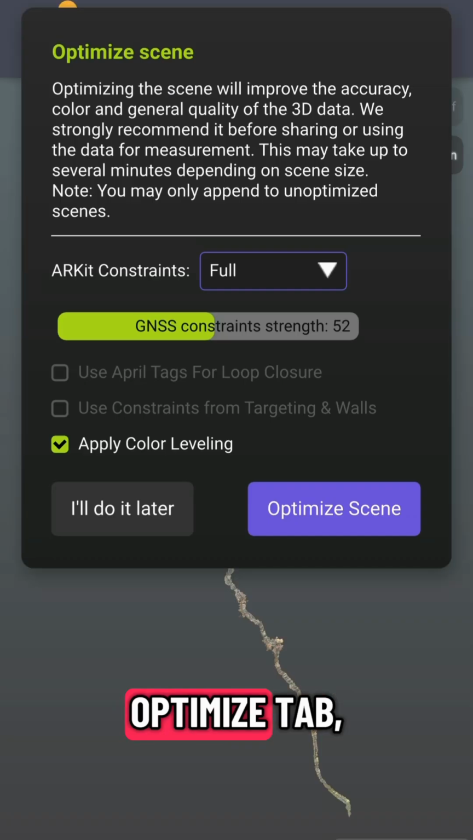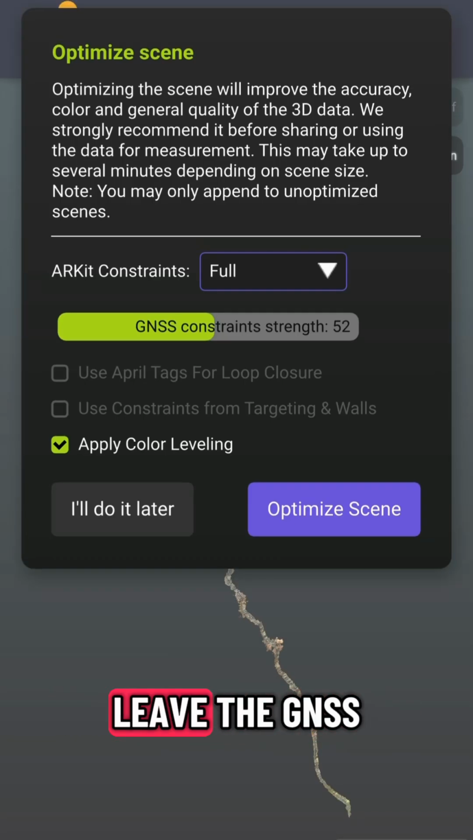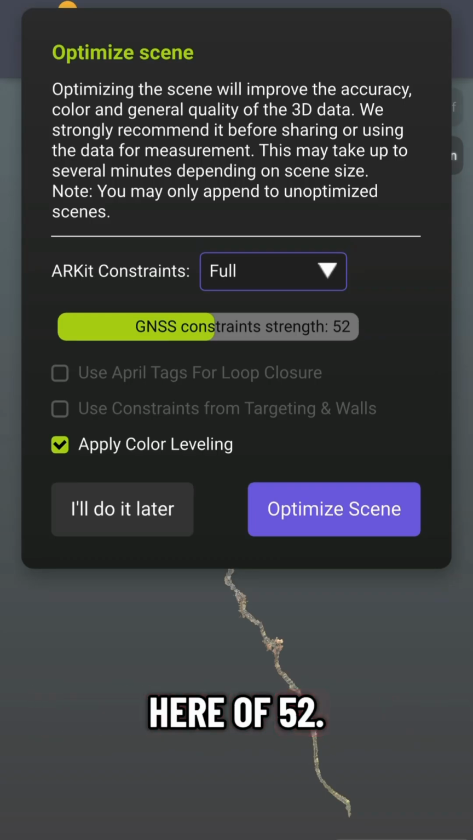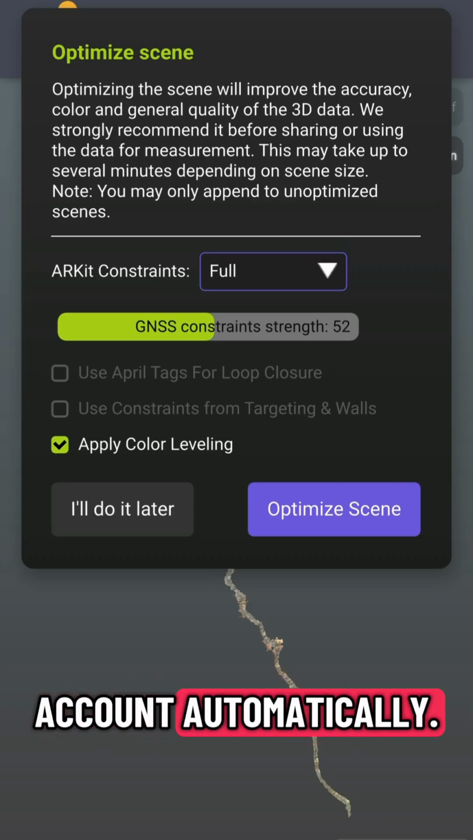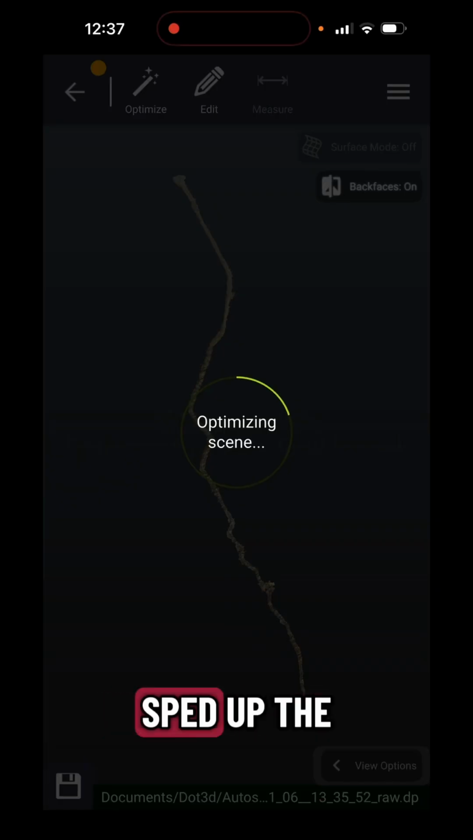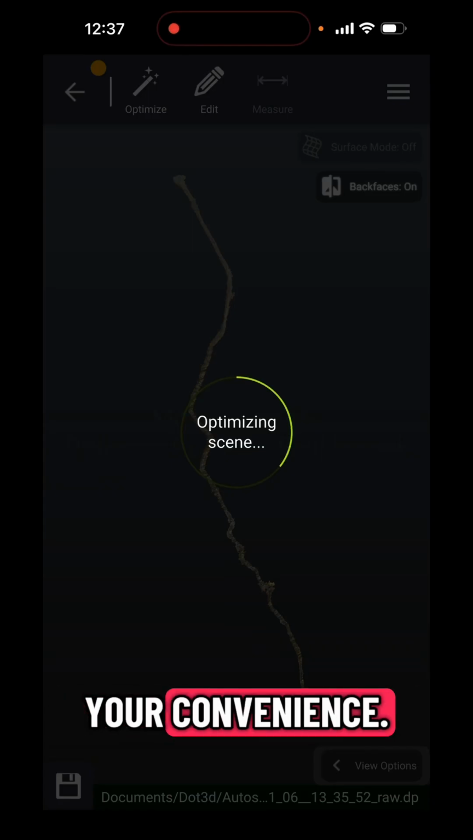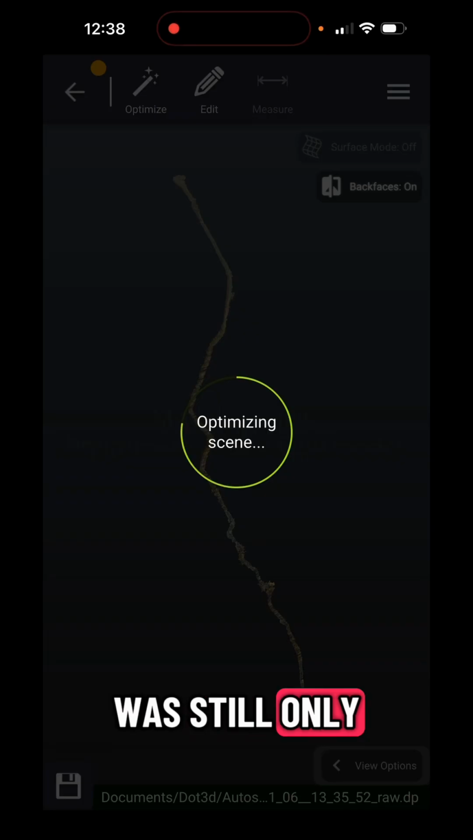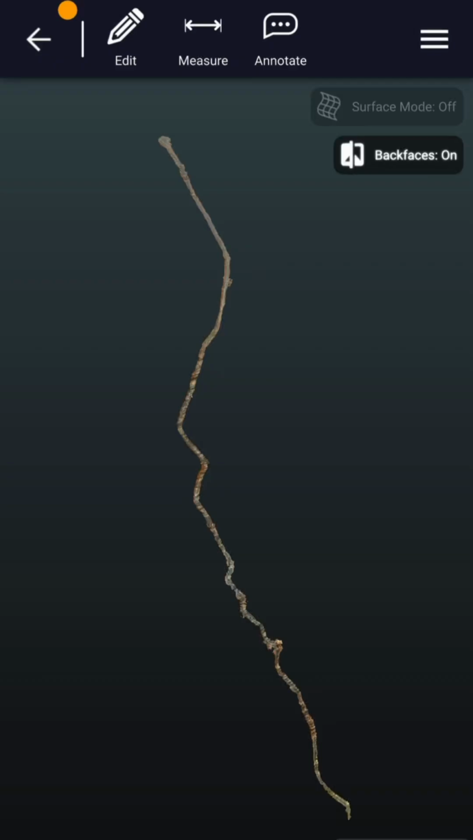As you move forward to the Optimize tab, you should typically leave the GNSS constraint strength on the default setting here of 52. Just press Optimize Scene for that all to be taken into account automatically. We've of course sped up the optimization here for your convenience, but the real-time on-device optimization for this scan was still only 2 minutes total.